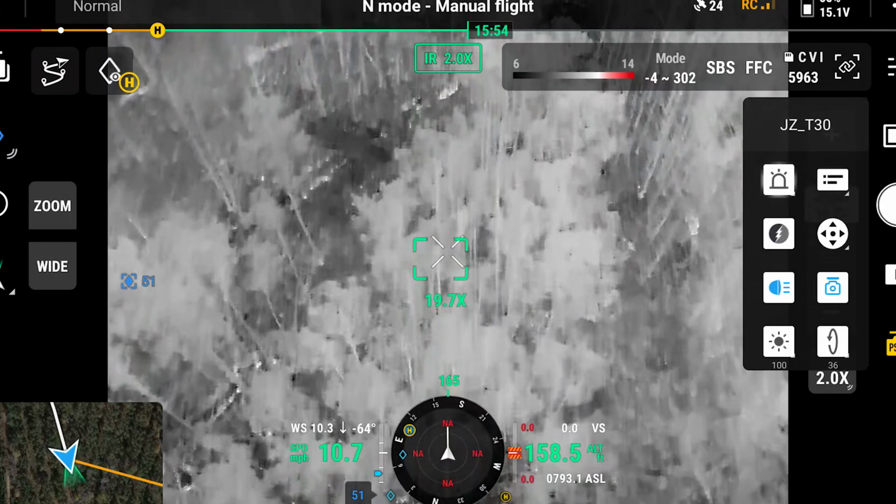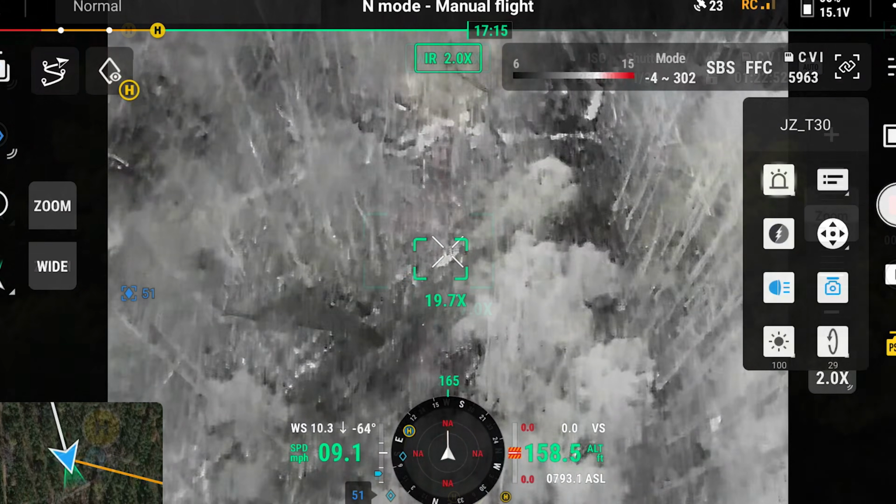I ain't seen nothing bedded down yet, Tony. No. What you think? You want to go in there and get him before it gets dark on us? Yeah.